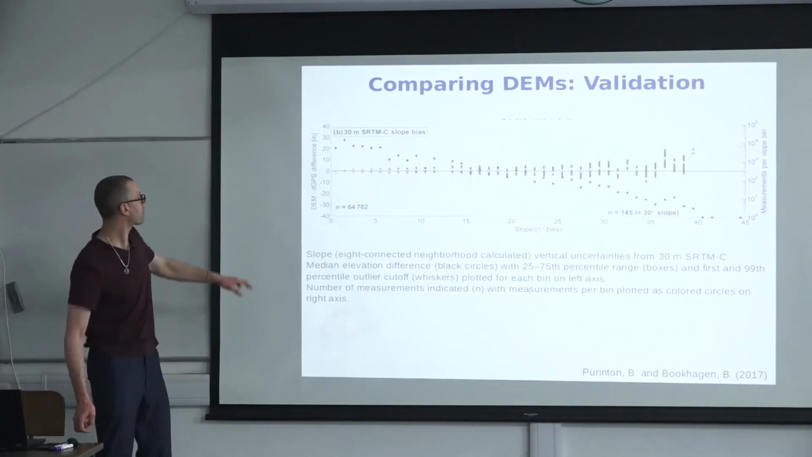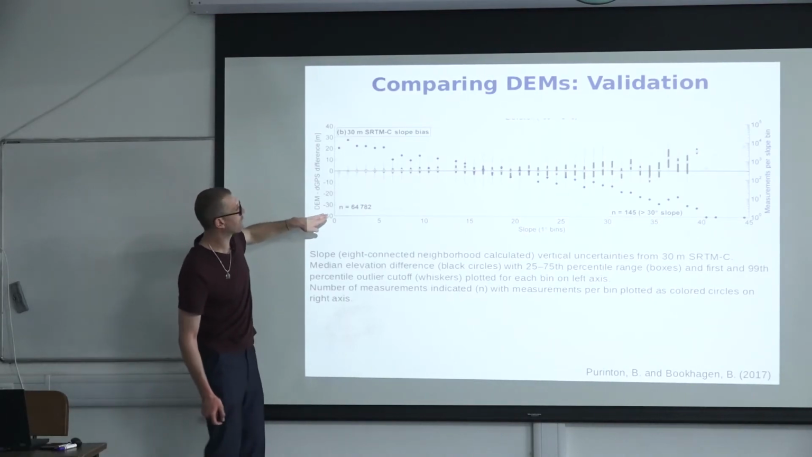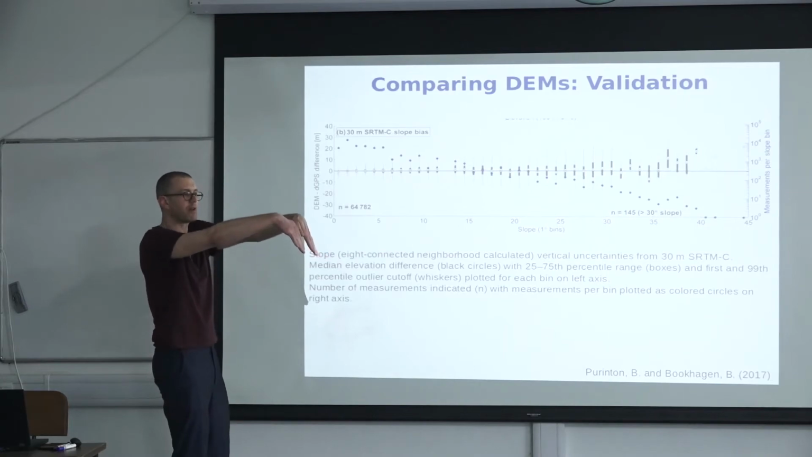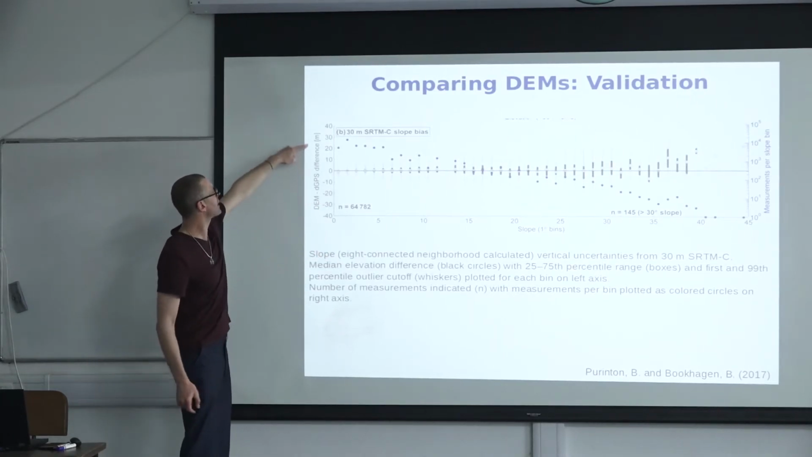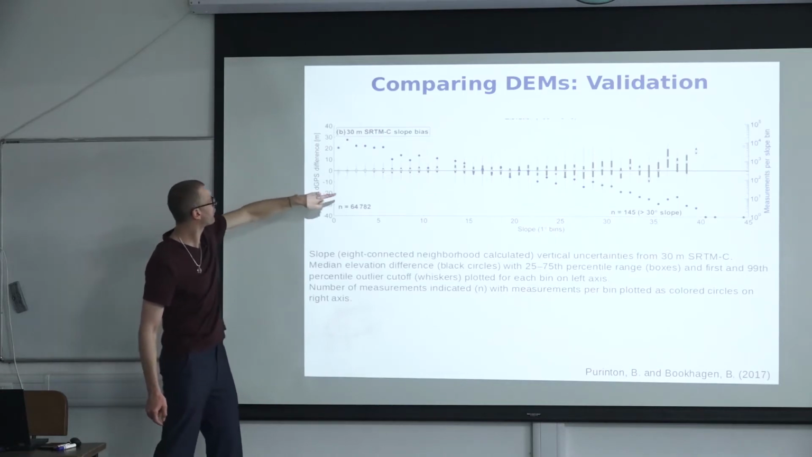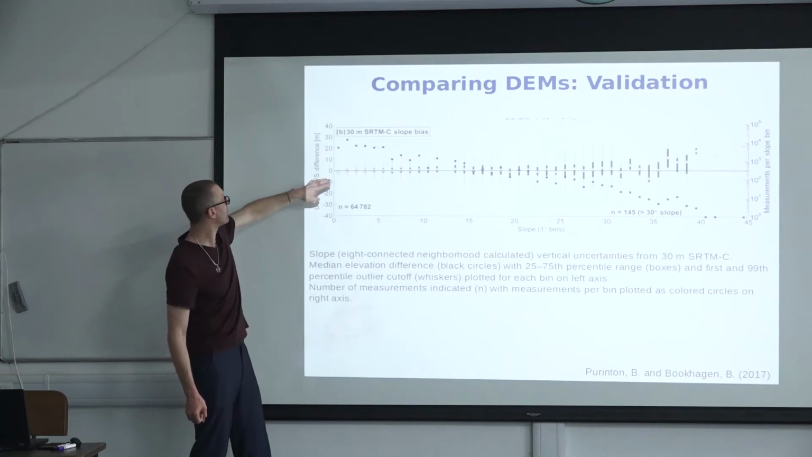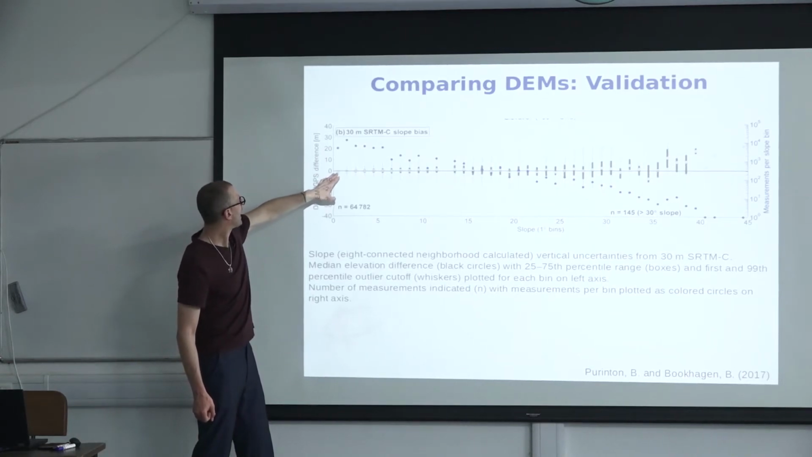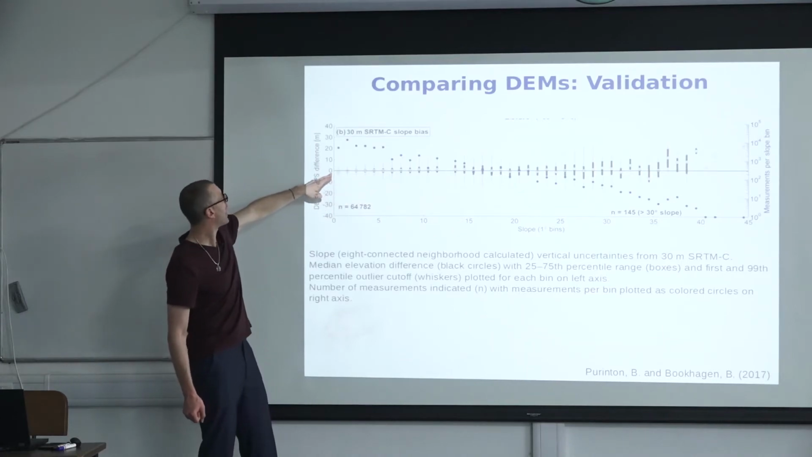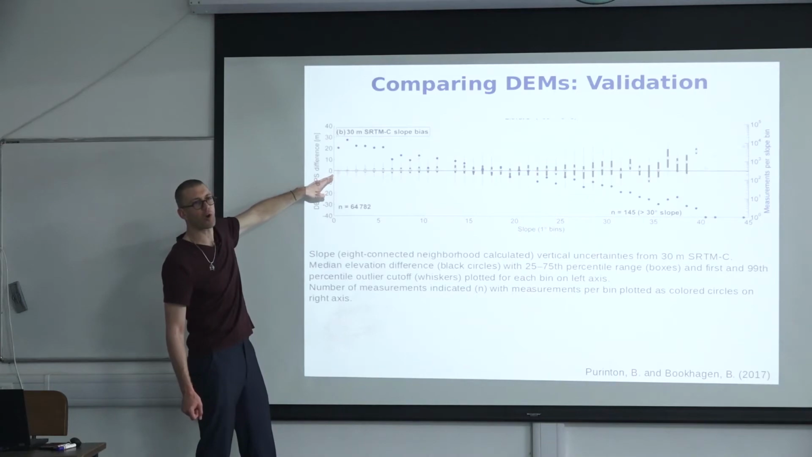And when we plot the data versus slope, here is slope going from 0 to 45 degrees, like flat to steeper terrain, and here I'm looking at the dH. So I'm plotting that height difference versus slope, and I'm binning it by 1 degree bins. If we have slopes less than 5 degrees, the height difference is almost negligible.